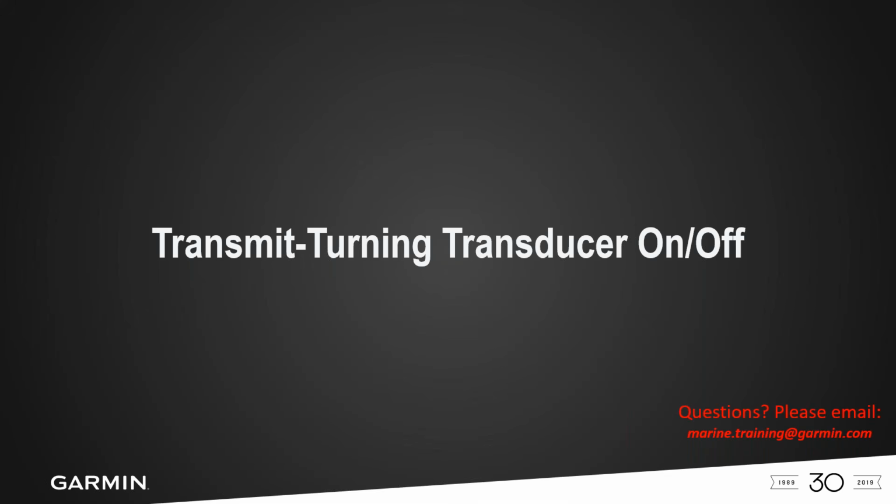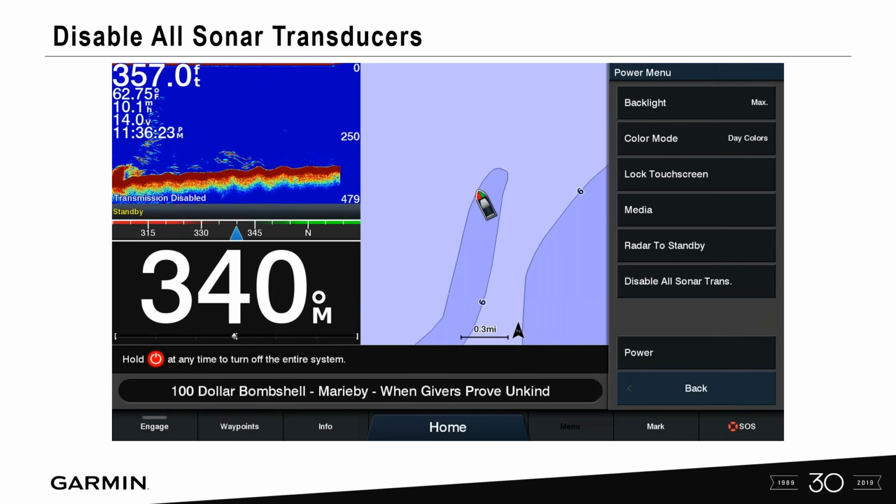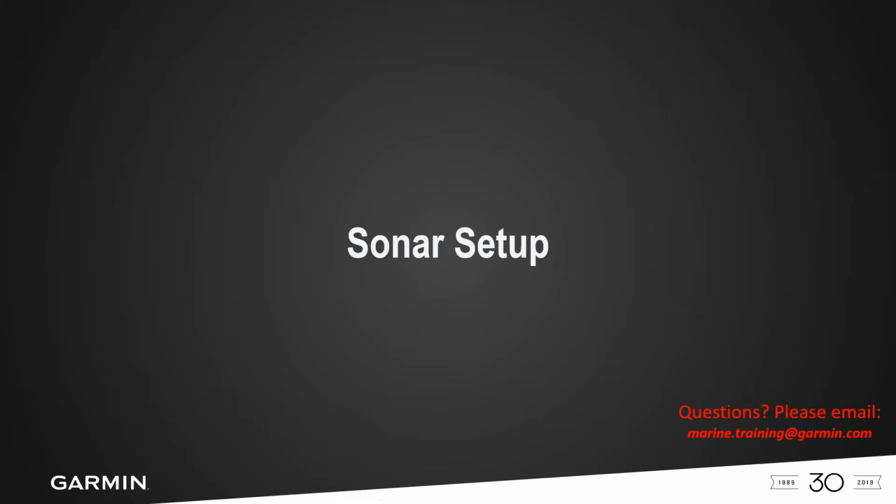Simply from the main menu, select Menu, Sonar main menu, and then turn the Sonar transmit off. You can also do this on pretty much any screen. When the unit is turned on, if you do a quick press of the power button, you get this menu that pops up, and that allows you to disable all sonar on your vessel itself. So a good thing to have. Remember, you don't want that unit firing away all day long if you're out of the water.